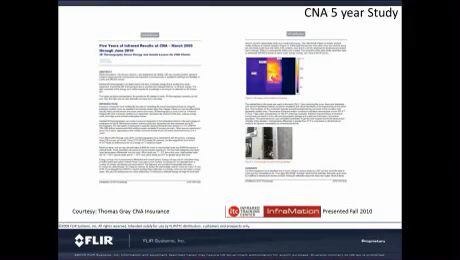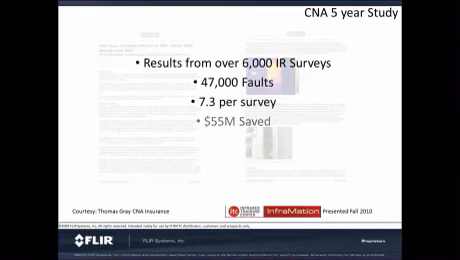Recently, one of FLIR's good customers wrote a paper on their use of thermal imaging and how it's improved their customers' bottom line. C&A is a major insurance company who writes loss prevention policies for many industrial customers. C&A conducts surveys of these companies' facilities to estimate the risk and reduce problem areas. C&A conducted a 5-year study on all their thermal surveys. Of the 6,000 IR surveys, they found 47,000 faults, 7.3 faults per survey.